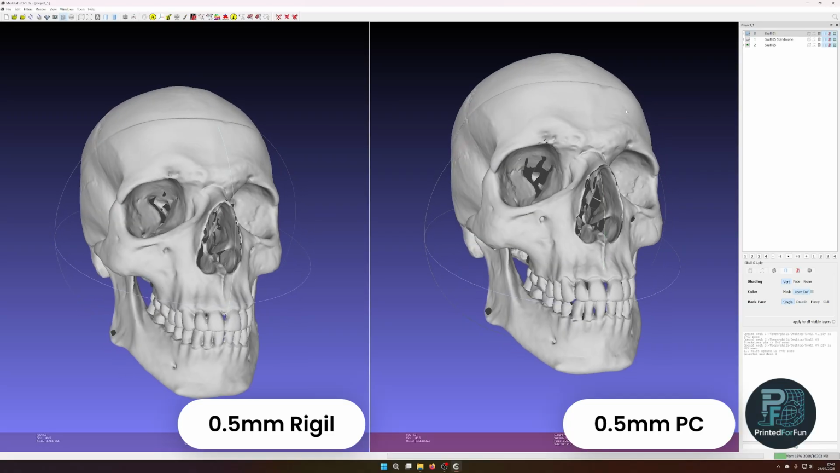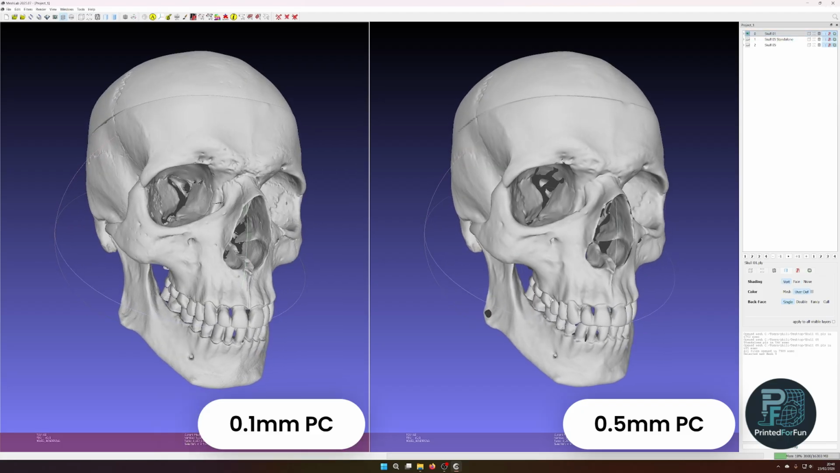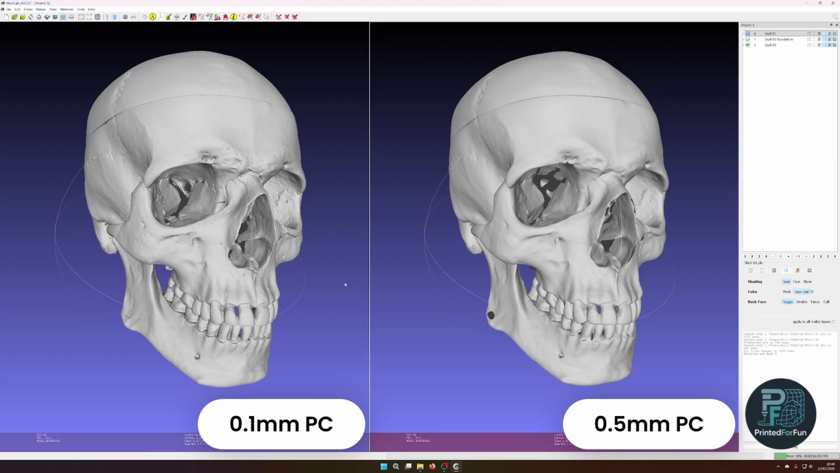But the more interesting one, I would say, is looking at the difference between the 0.1 millimeter and 0.5 millimeter scan. And I guess it's quite clear. The 0.1 millimeter scan obviously has way more detail.